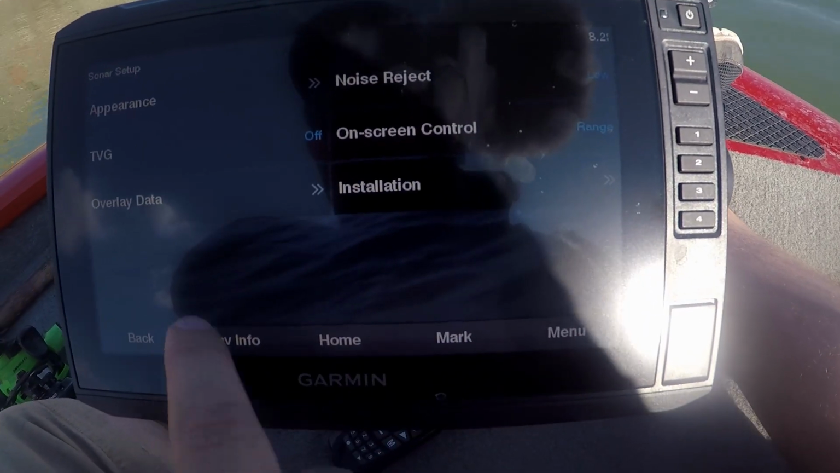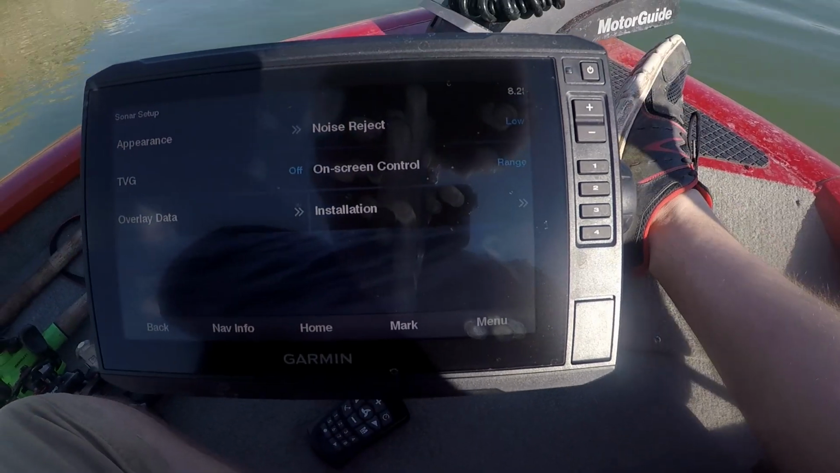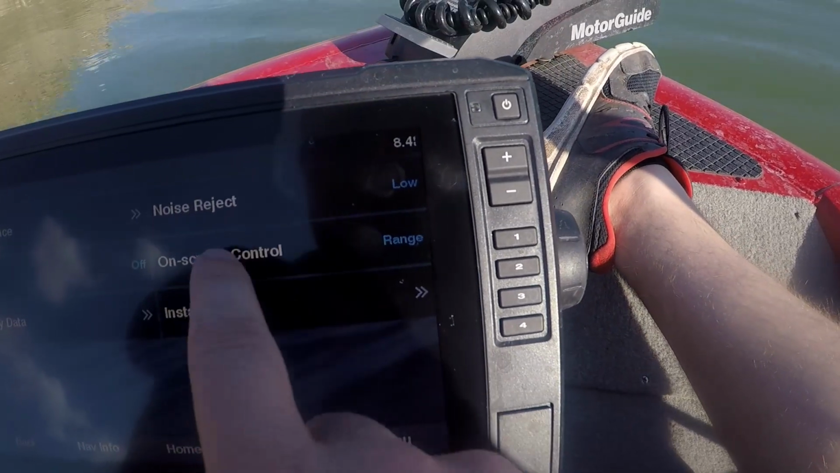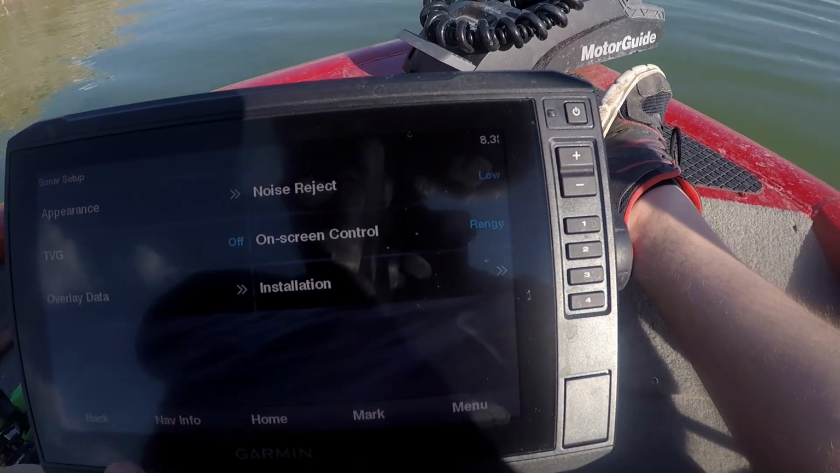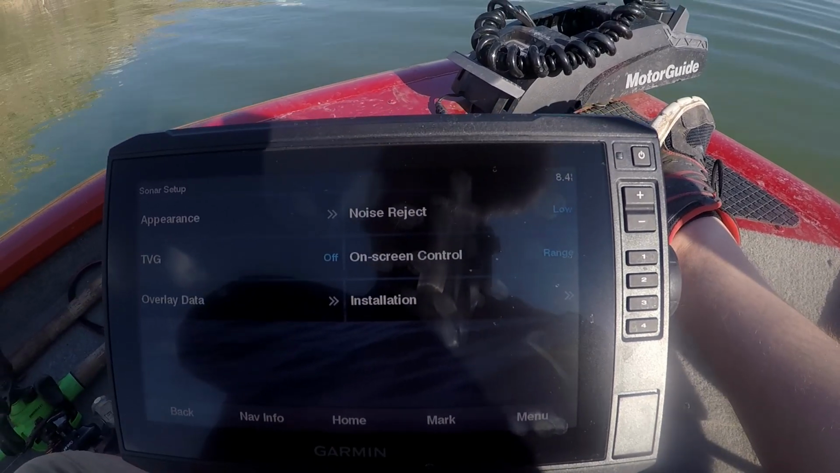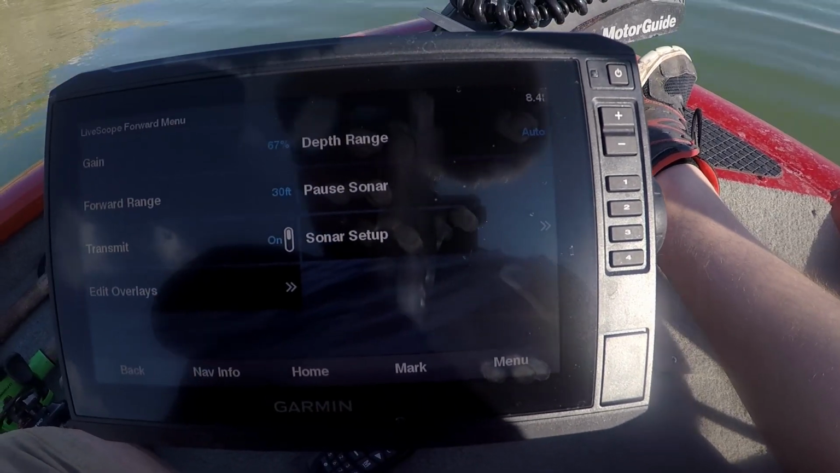Go back to the menu. Oops, put it with my tilt there with my foot. On-screen control, I still have it as my range. I might change it to my gain every now and then if I'm having issues with that. But overall, those are my settings.